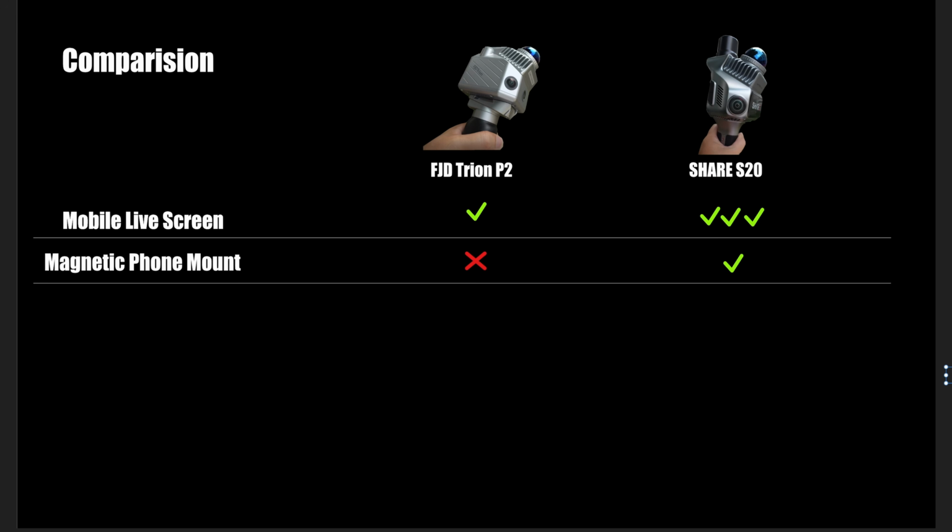Okay, next the magnetic phone mount. The P2 doesn't come with one. The phone bracket that comes with the P2 you need to operate with 2 hands, so it's more difficult to attach and detach the phone to the scanner.